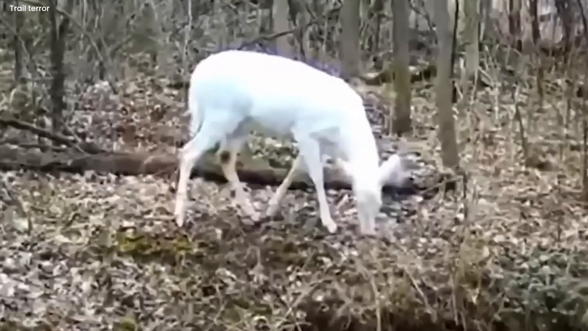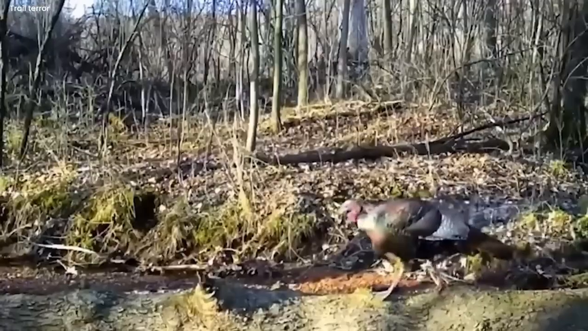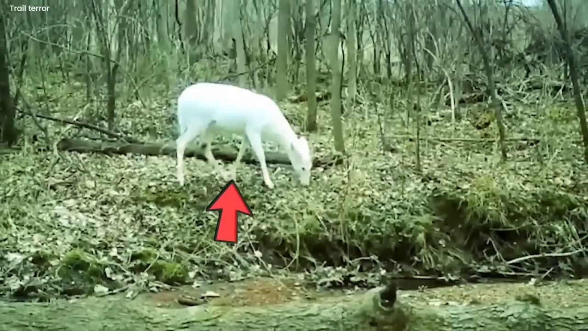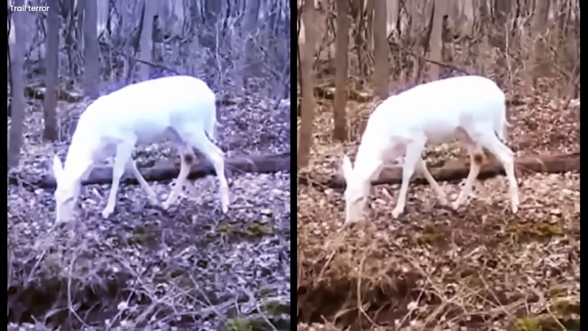peacefully grazing on the grass. This unexpected transformation left everyone astounded and filled with questions. Where had the birds gone? Was this white deer a creature of the paranormal? These mysteries swirled in the minds of all who witnessed this bizarre event.